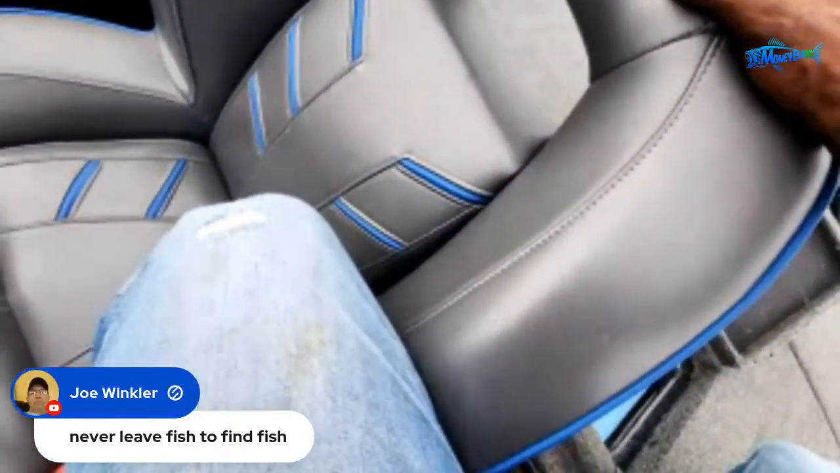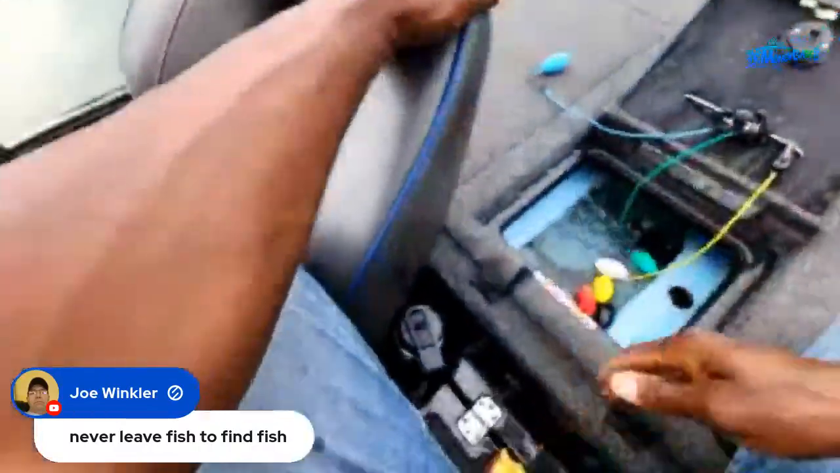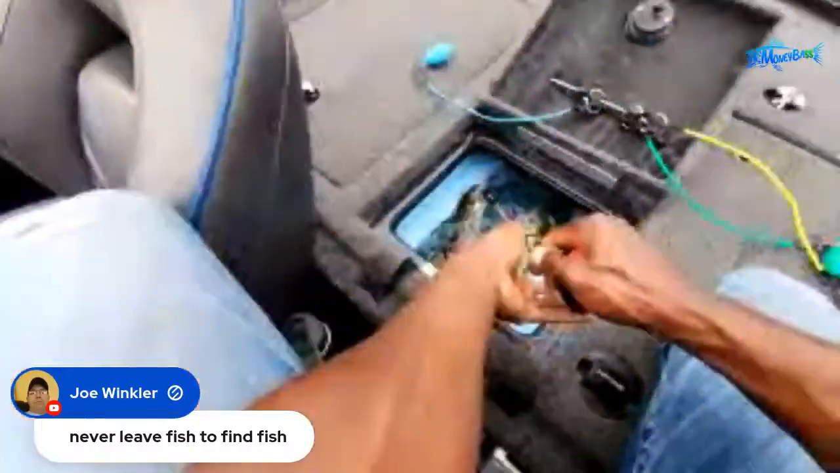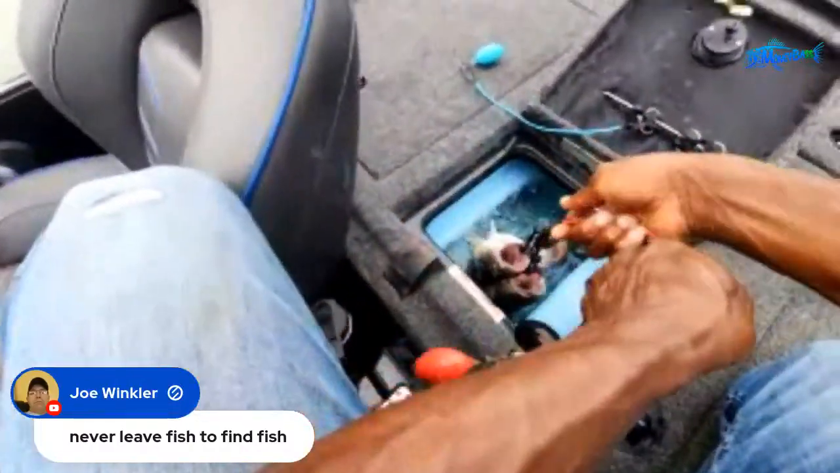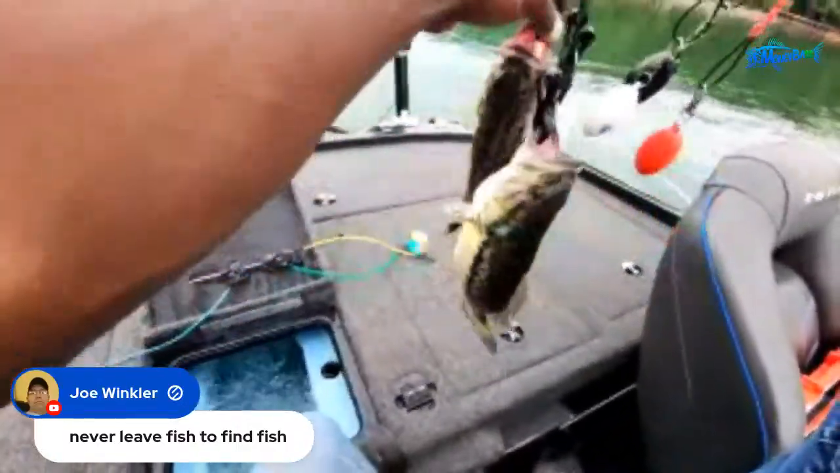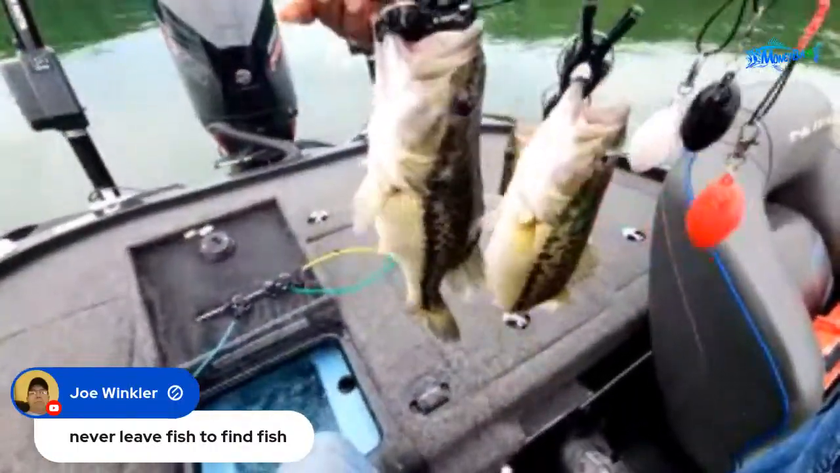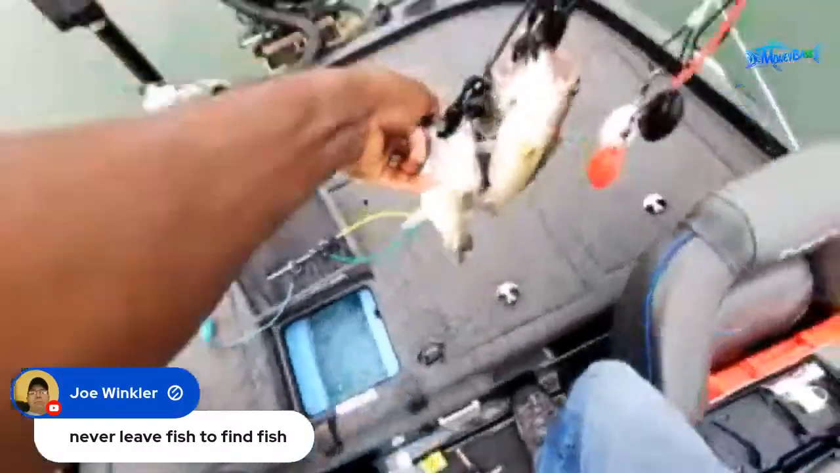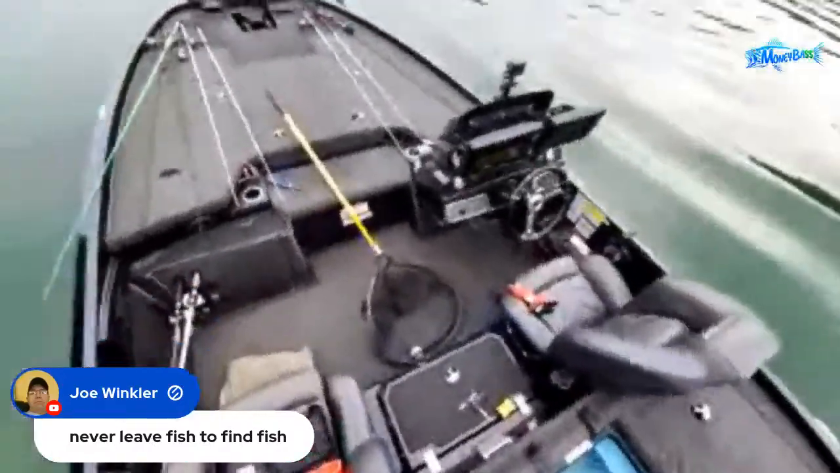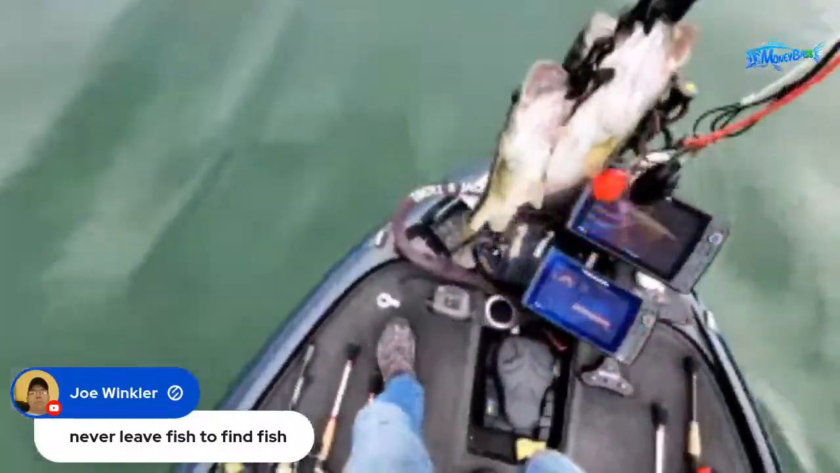Turn that water off. Ooh, man, they are not too happy about that. All right, so there we go, guys. Got 3 fish to the boat. You guys see them? That was the biggest one right there. So now let's let these guys go. Actually, what I'll do is I'll let them go right up here at the front of the boat. Let's see if we can see them swim off on live imaging.